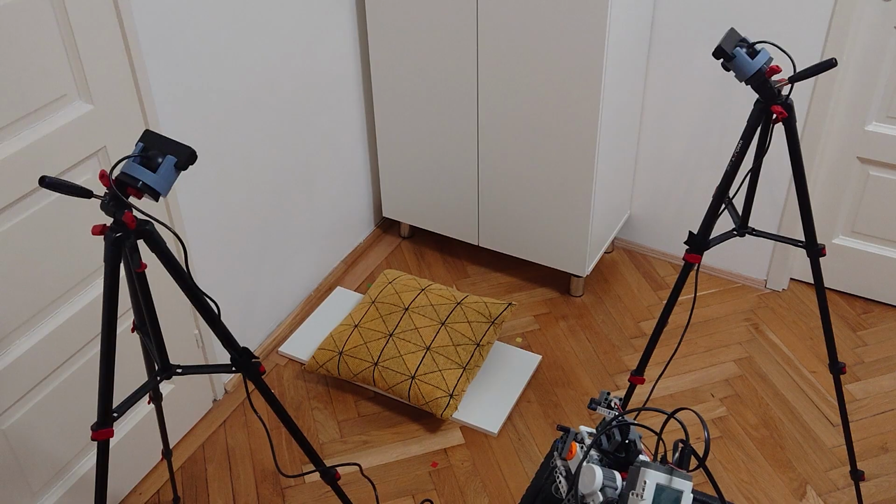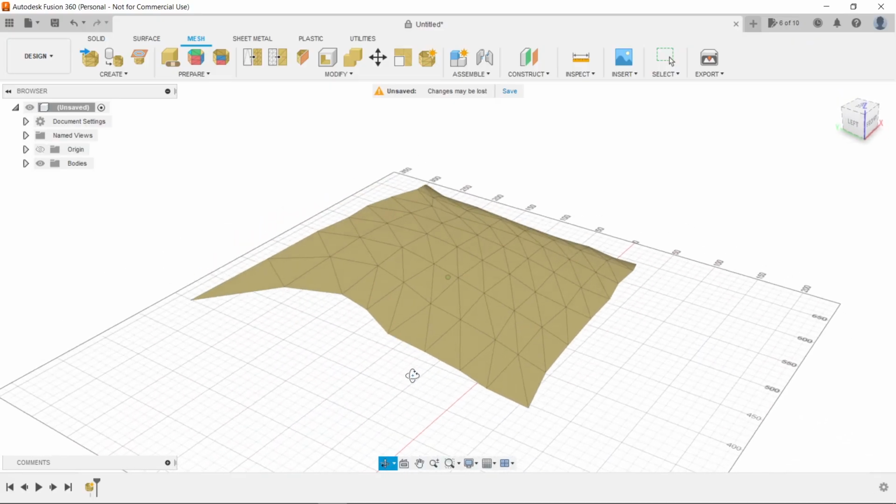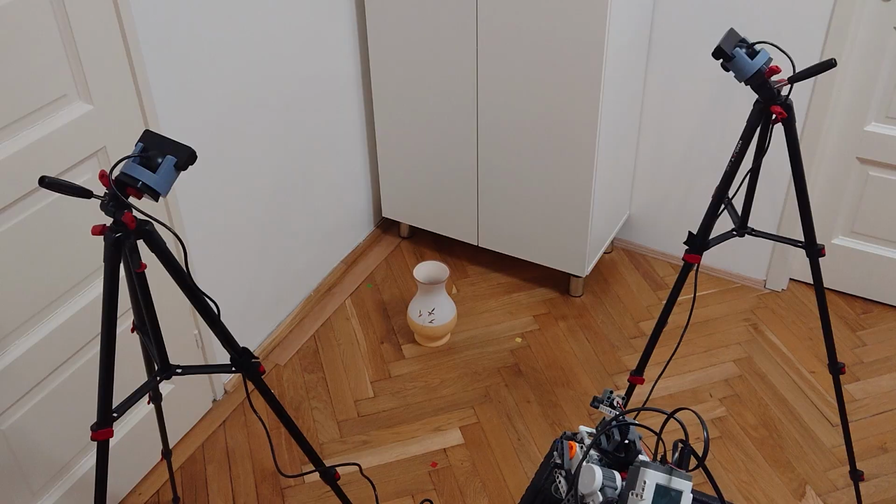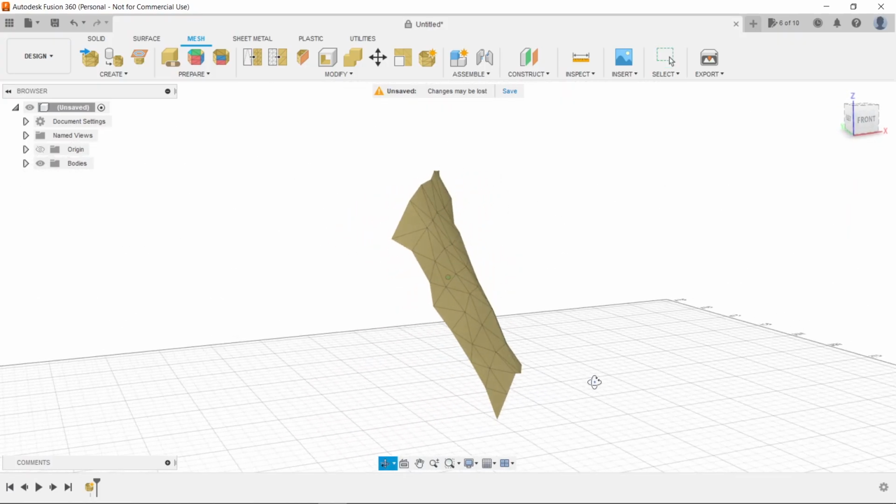Alright, out of curiosity I tried scanning some other objects. First a pillow, which looks pretty good. Then I scanned a part of a vase. It was a bit tedious because I had to make sure that the laser is always visible from both cameras, that's why it's just a small portion of it.